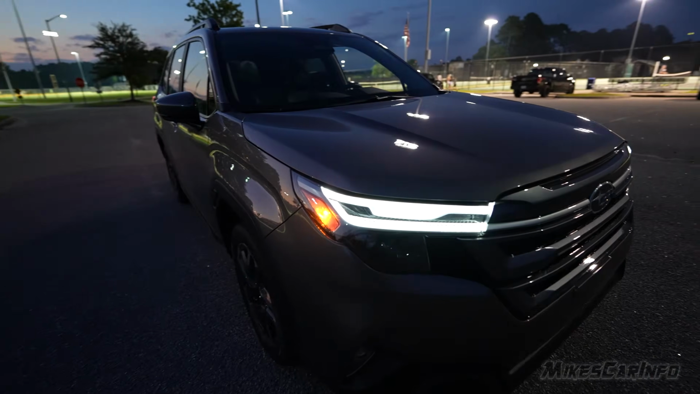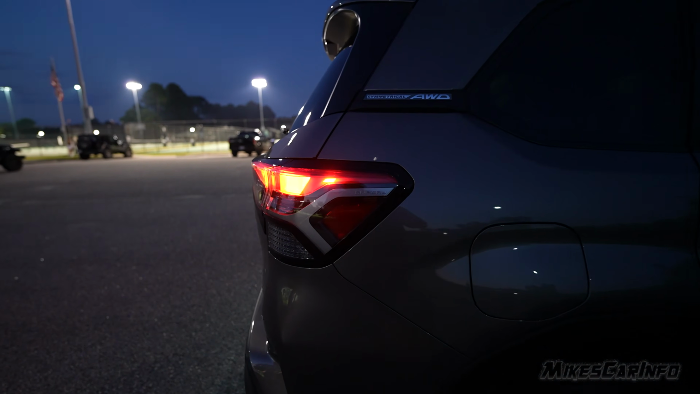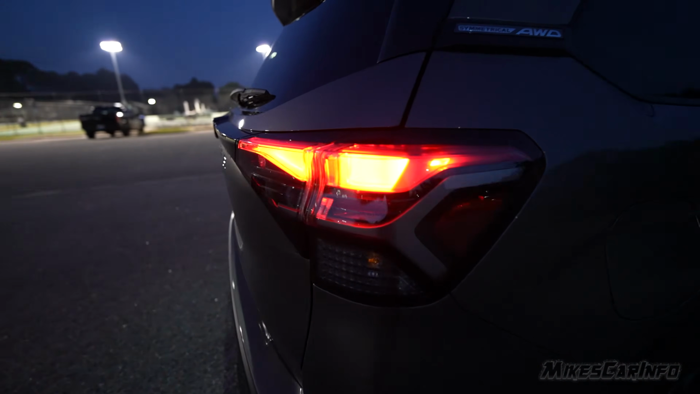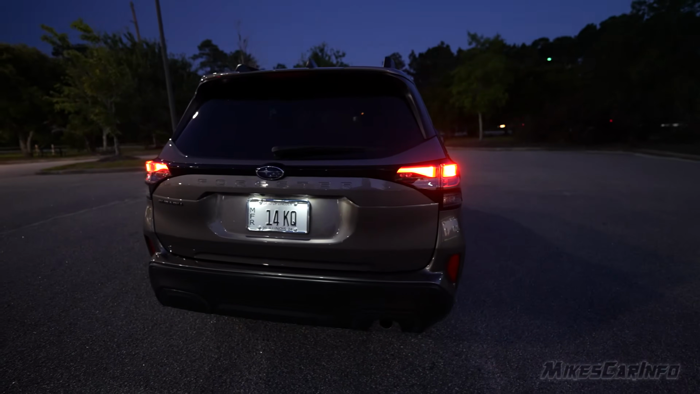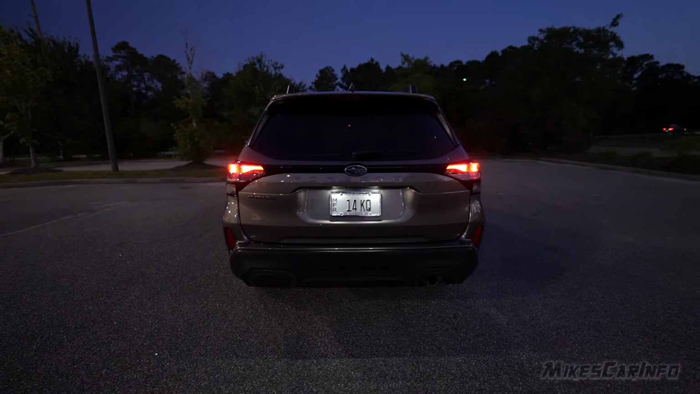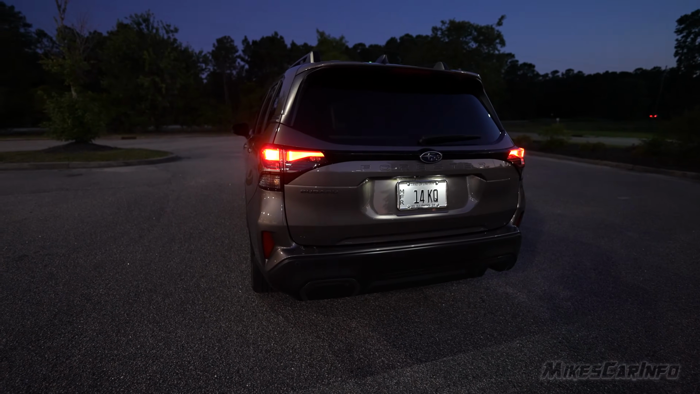Now there is an amber side marker here in the front, a red side marker here in the back, and we have the red tail lights. Not very big tail lights, they're kind of small looking, but they are fairly bright, especially on that outer part. Tag lights are also on. Now these are LEDs.